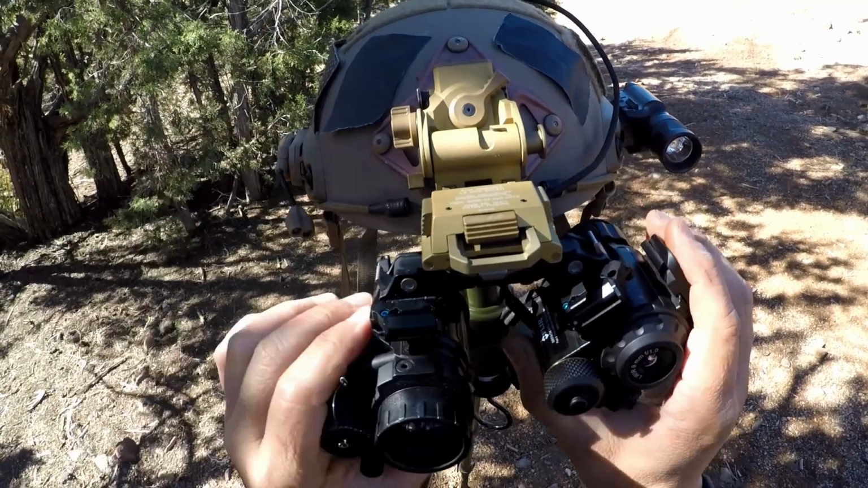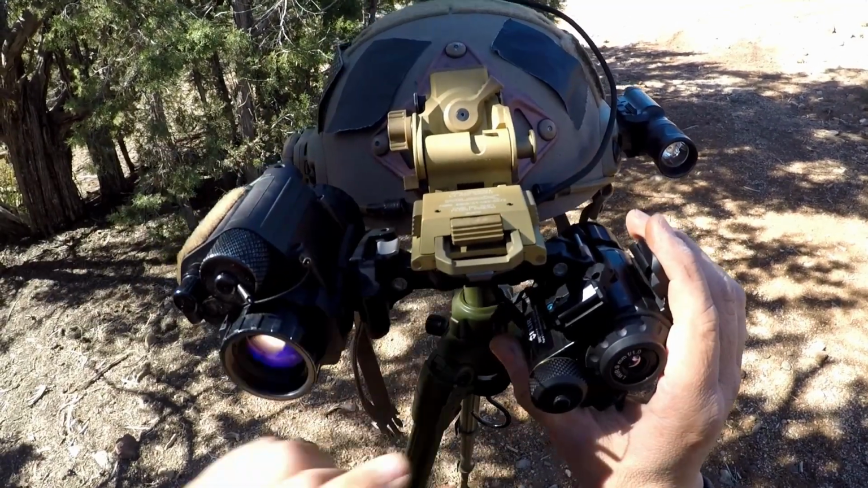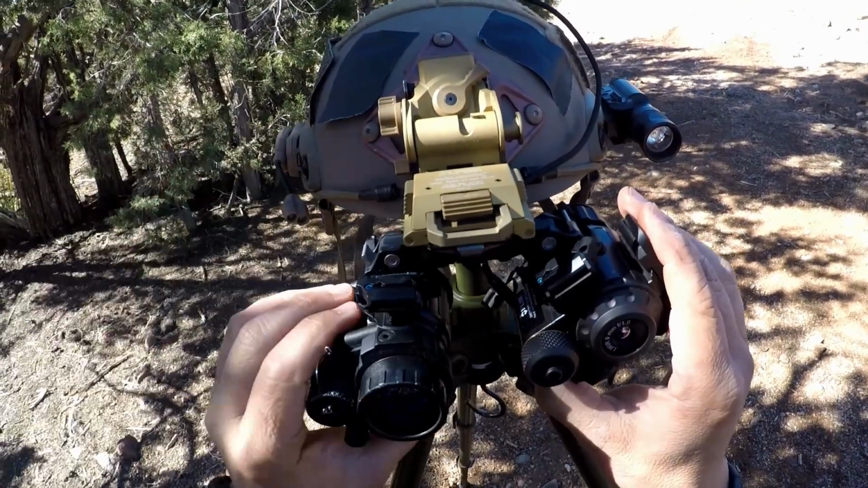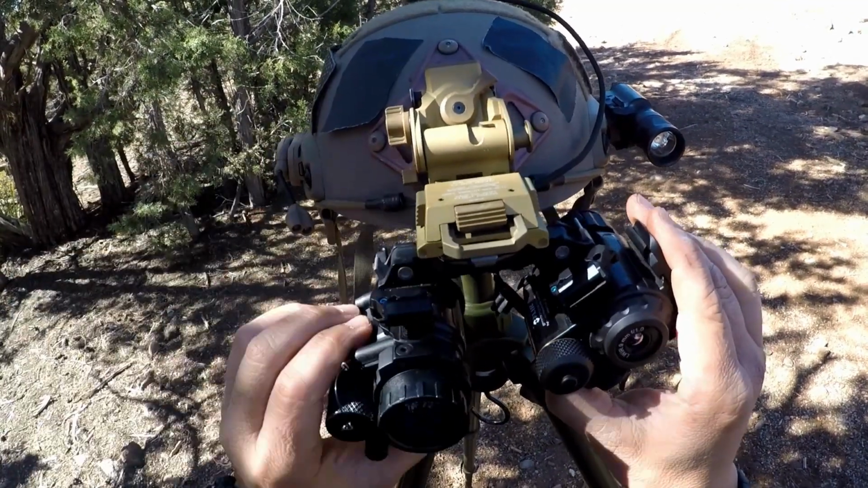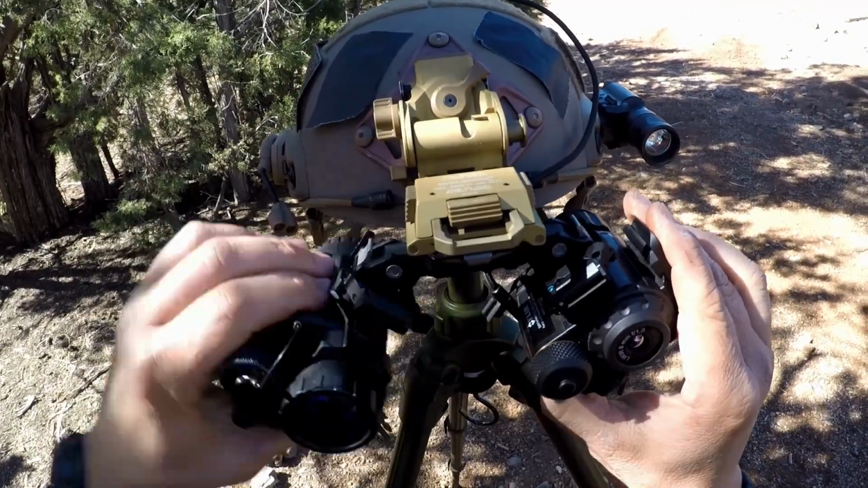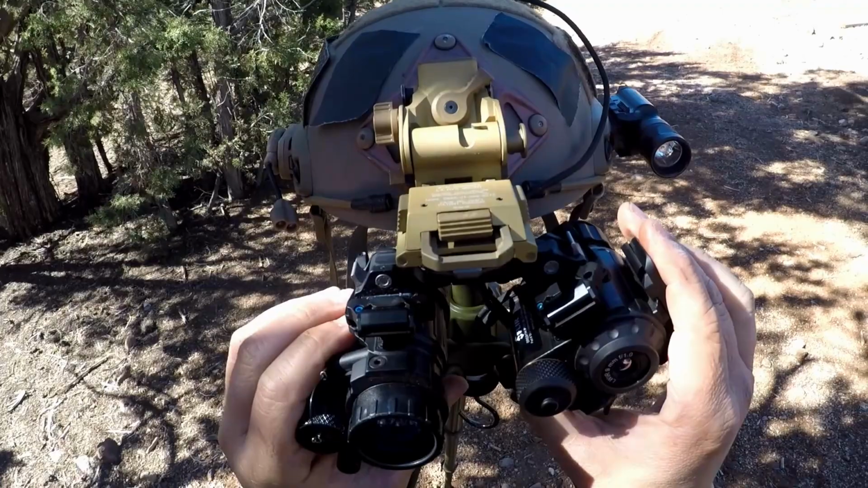It's not a big deal because you've got the button, and by staying locked up there, it's not going to come down on you. But it is kind of annoying, and it's also developed a little bit of a squeak. So it could be an issue if you're trying to stalk some animals and you end up moving this thing and it squeaks and alerts your presence.